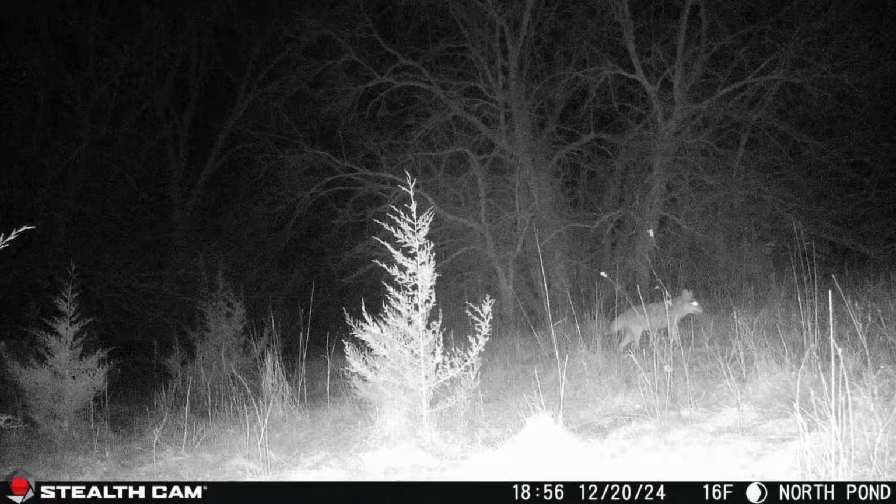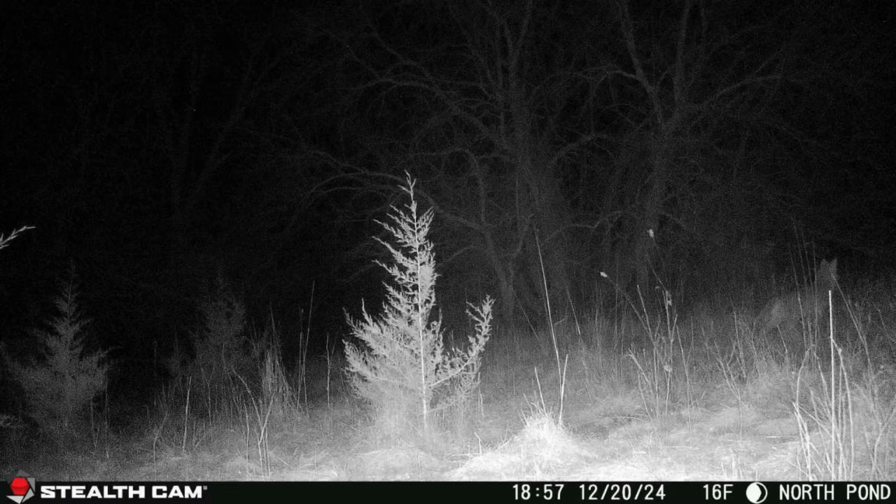All right, so first set over, unproductive. That happens sometimes. Had a pack that answered me on the neighboring farm. I did take a picture of coyotes on my way down. They were headed on the other side of the farm, headed north. So with the north wind, I had to be on the south side. I don't know if that was the reason because of it.